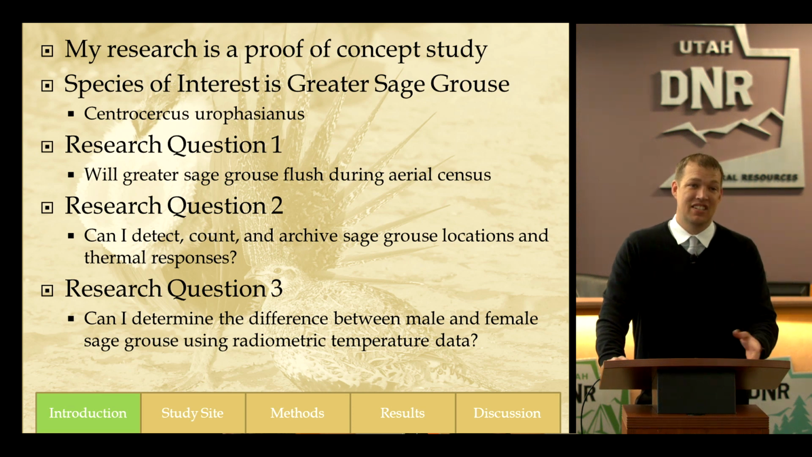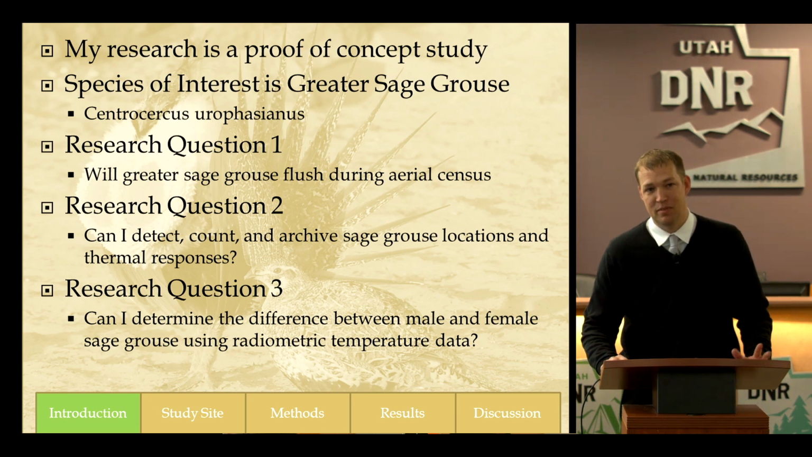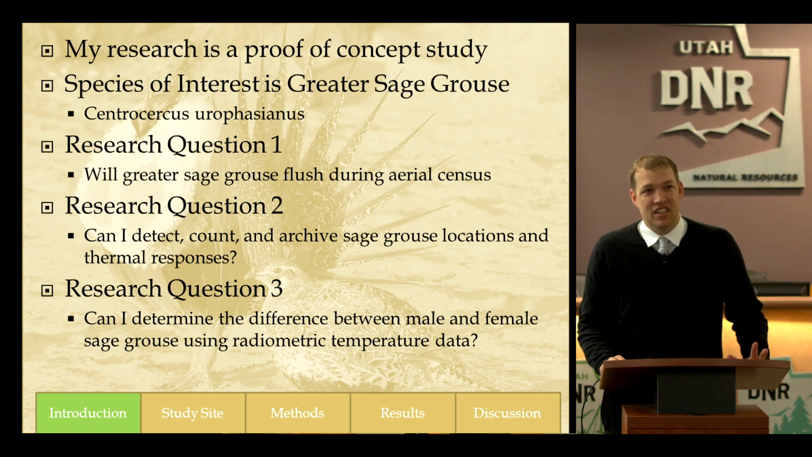The second question leads up to that. If they stay on the ground and they don't flush, can I then detect them, count them, and archive their spatial locations and their thermal responses, or their temperatures? And the third question is, if I can collect that data, can I then use temperature to distinguish the difference between these male and female sage-grouse?